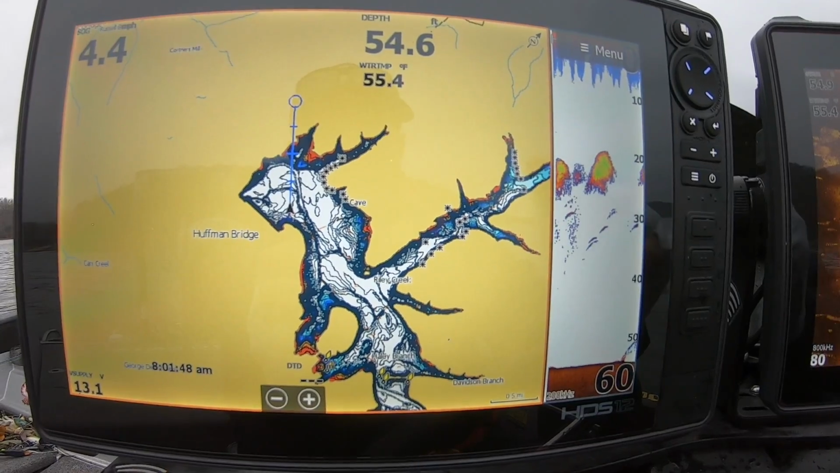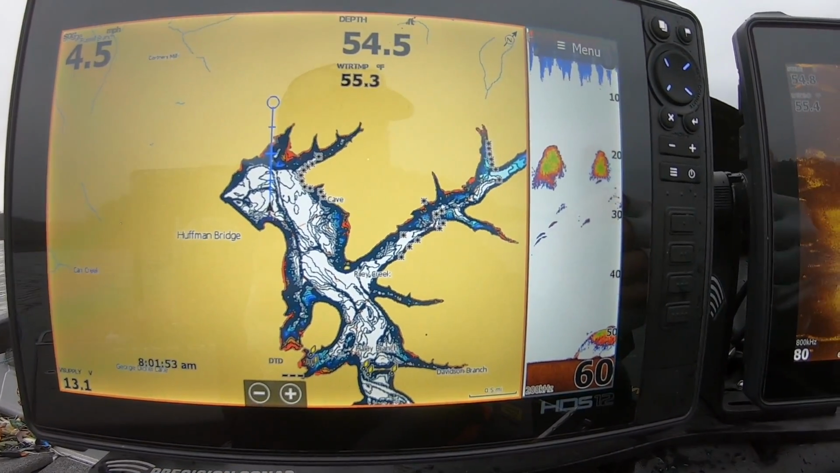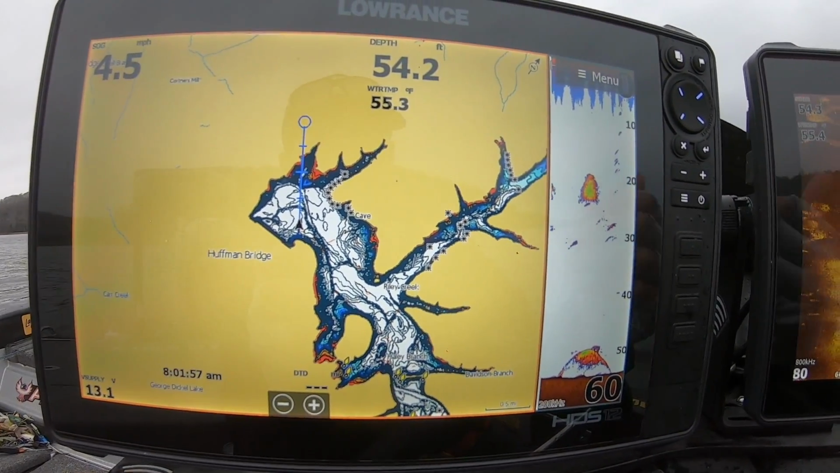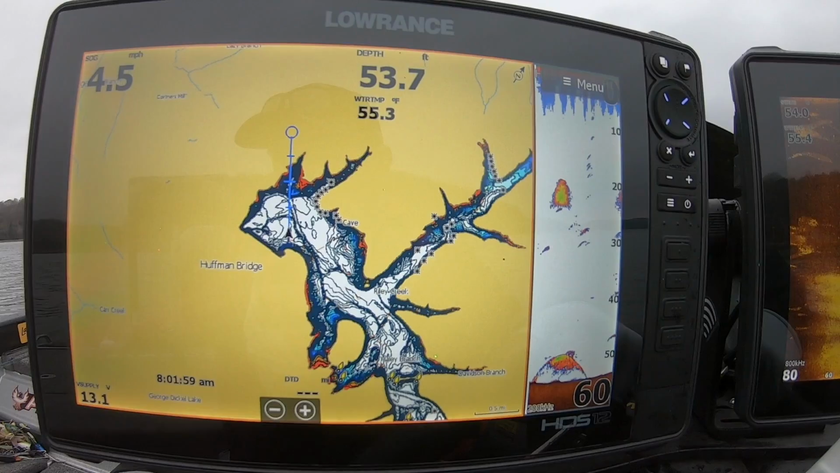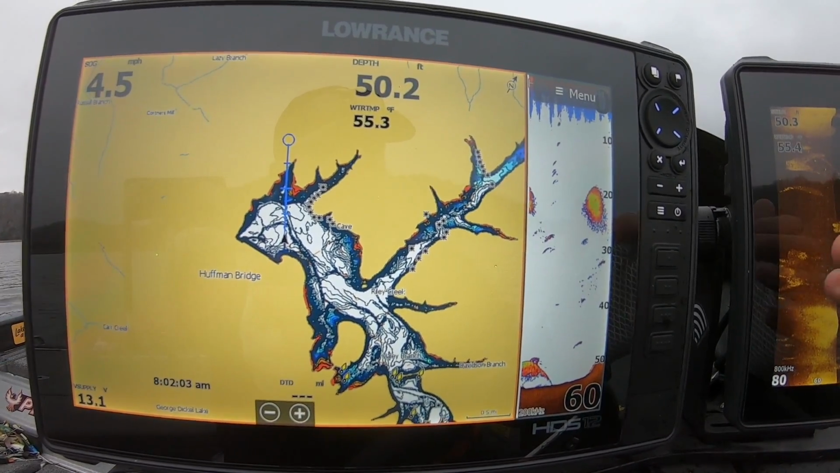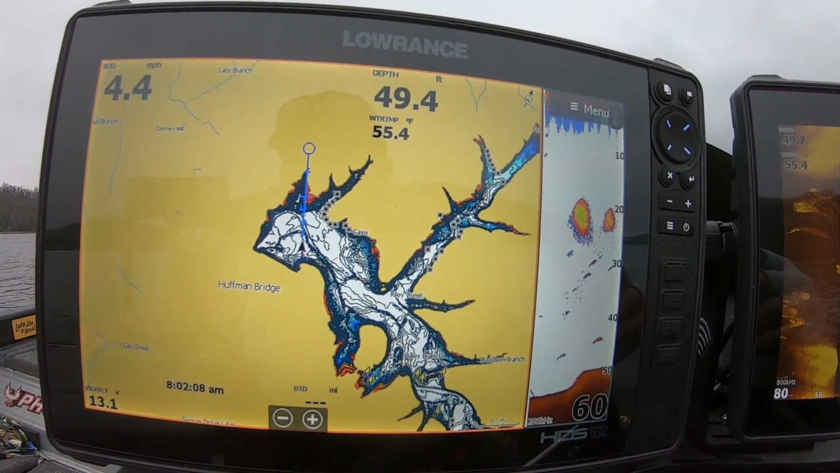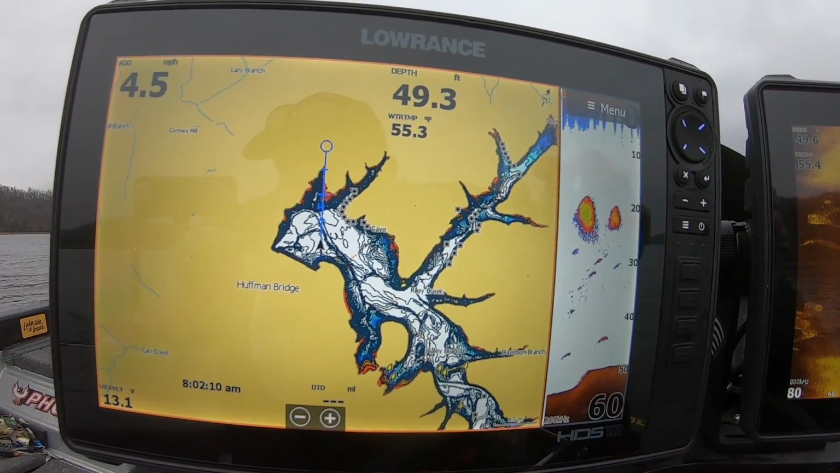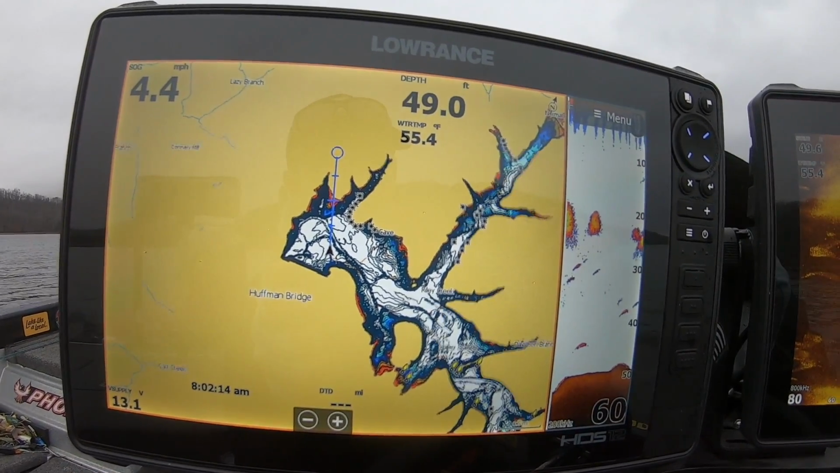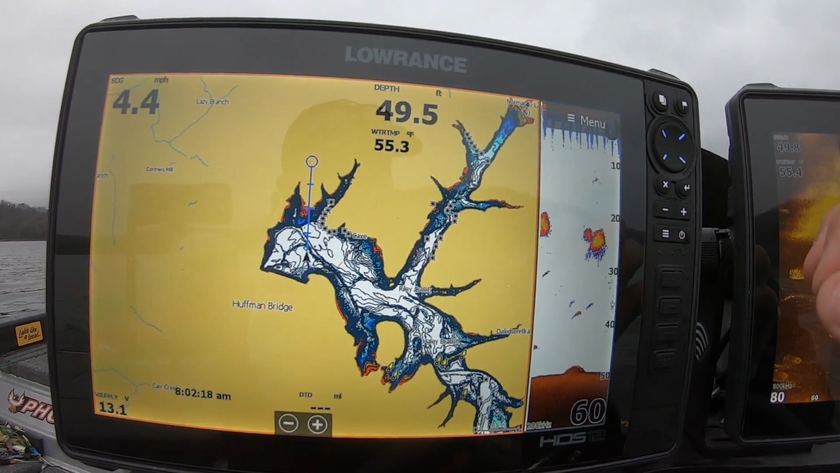Now, the first thing you need to know about a lake is what type of cover, what type of structure that particular lake has in it. Do your research. I know from fishing this lake a little bit in the past, bass fishing and stuff, that this lake only has about 2 or 3 docks on the entire lake. So mainly what we're going to be looking for today is laydowns. There is a little bit of standing timber in this lake. We're going to be looking at some of that standing timber.